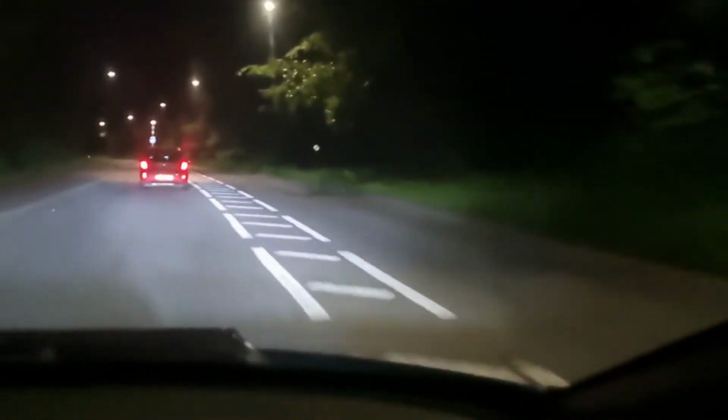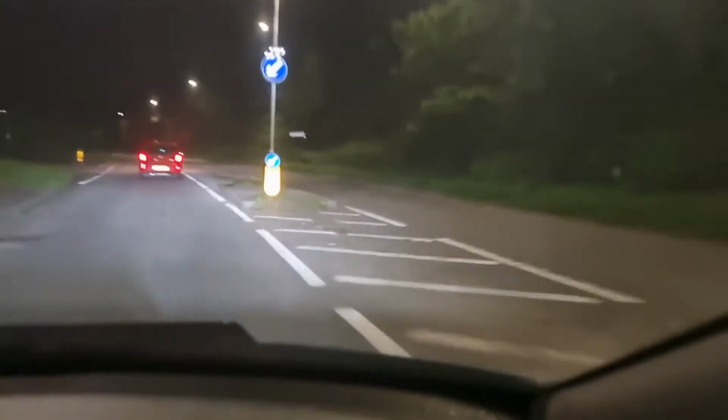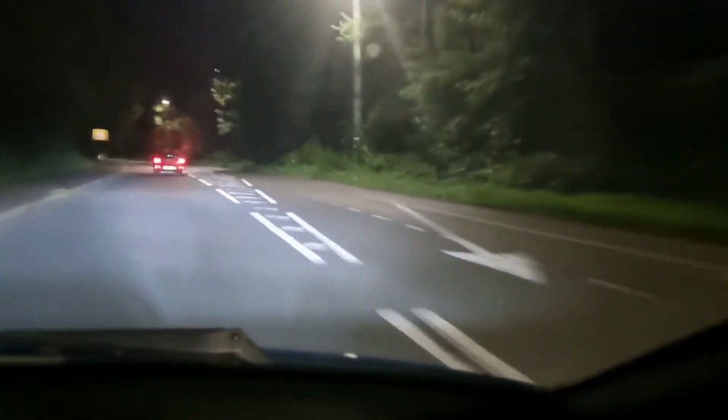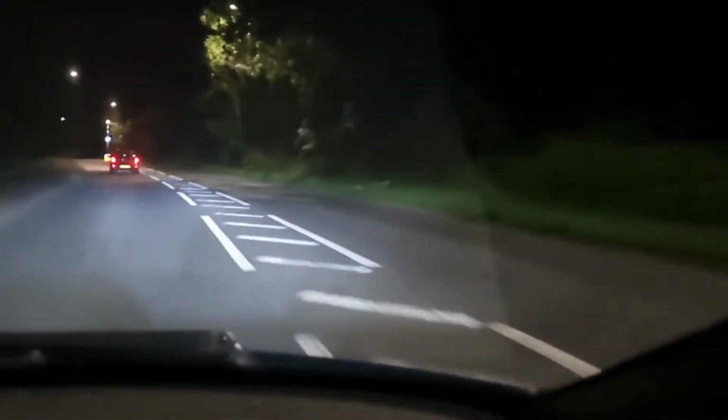Road, and we're going 40 because of a Kia Picanto. Nice. Fun fact, that junction we just went past was a junction that a car pulled out of on me, and I was going 60 miles an hour and I had to stand on my brakes.